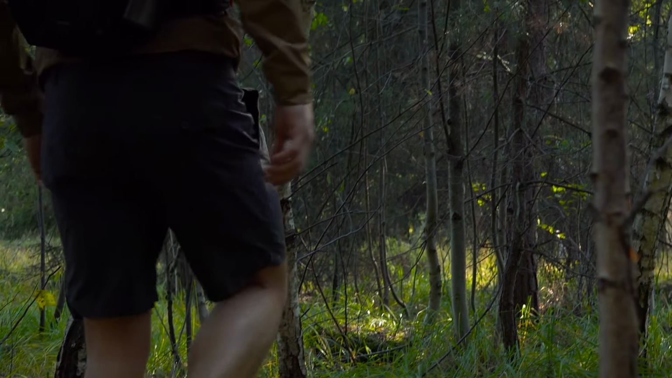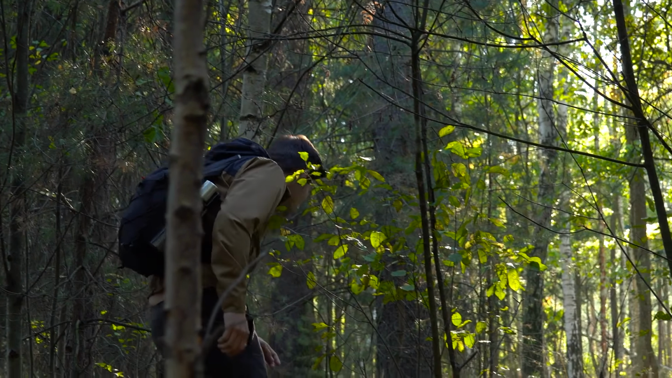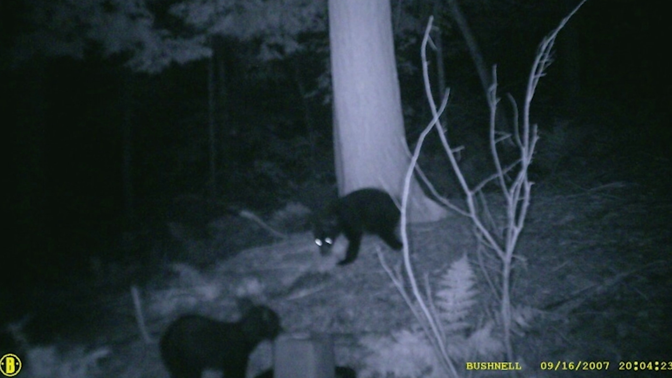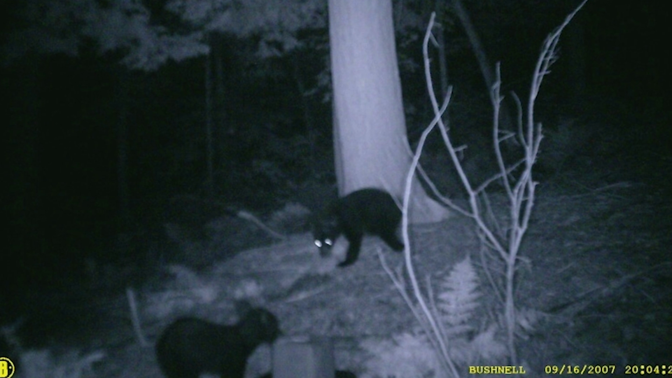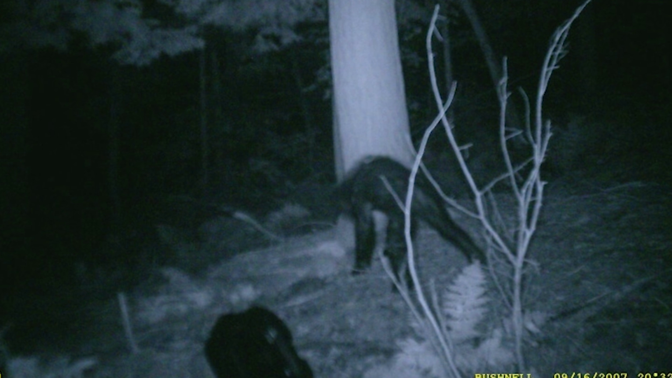A hunter named R. Jacobs set up an automatic trail camera on a remote game trail to scout for deer season. One image captured a pair of bear cubs, but a few minutes later the camera triggered twice more, capturing the strange, dark figure that researchers dubbed the Jacobs creature.